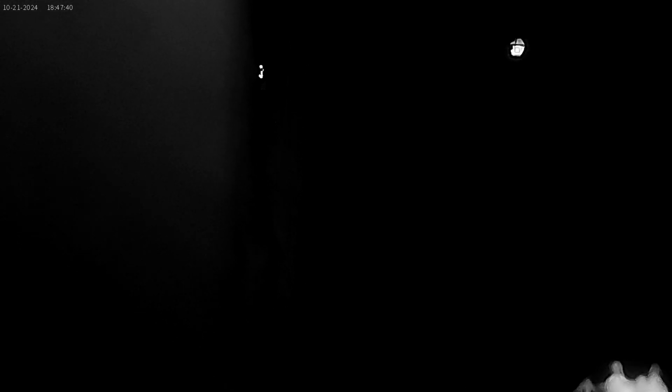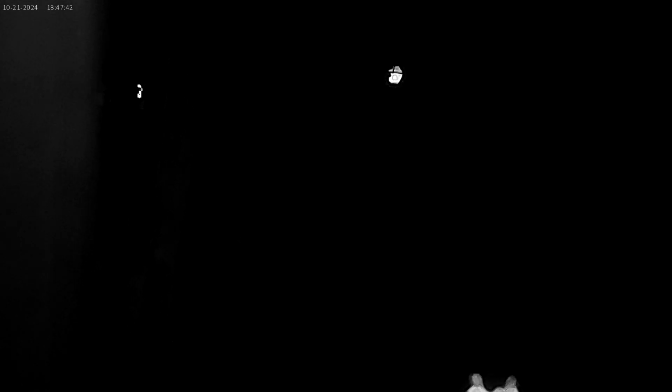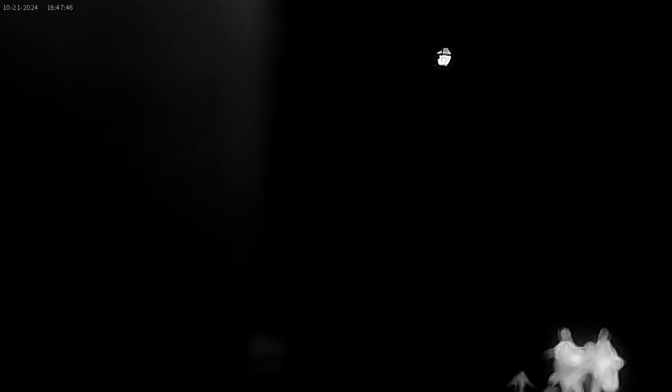So the spotlight is new, like the little flashlight attachment. So I'm trying to see how bright it looks in real time versus what we get on video, because the videos have been pretty dark. But yeah, you can pan it back and forth. Do you want me to zoom that in even further so you have a brighter light to work with? You tell me what's best.